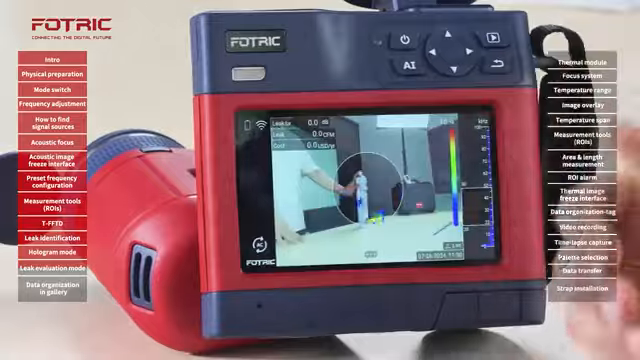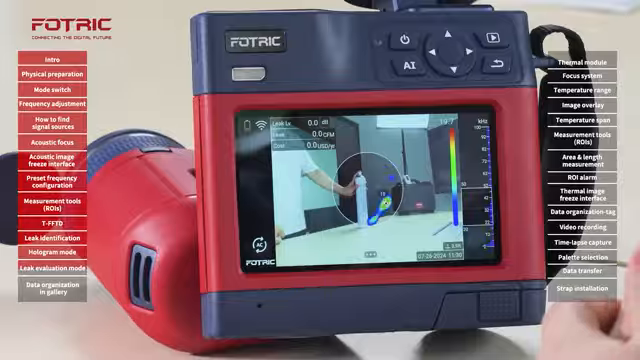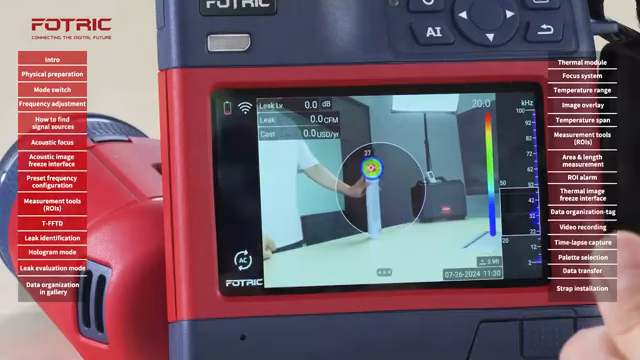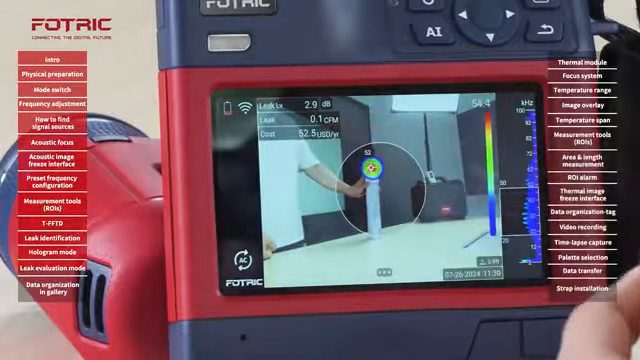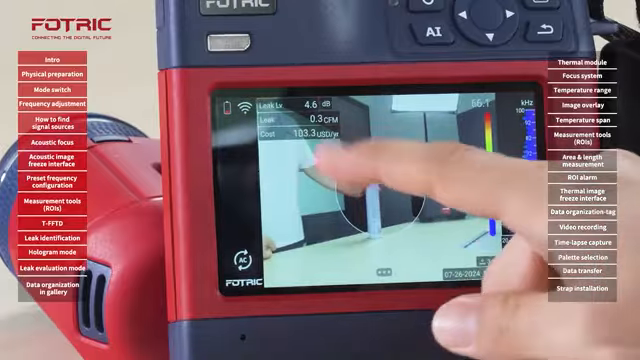So now that the system has been configured, we're going to simulate a small leak, and we will see it occurring on the screen. Right now this leak seems to be $54 a year, but if the leak becomes larger, we will see how the price increases.